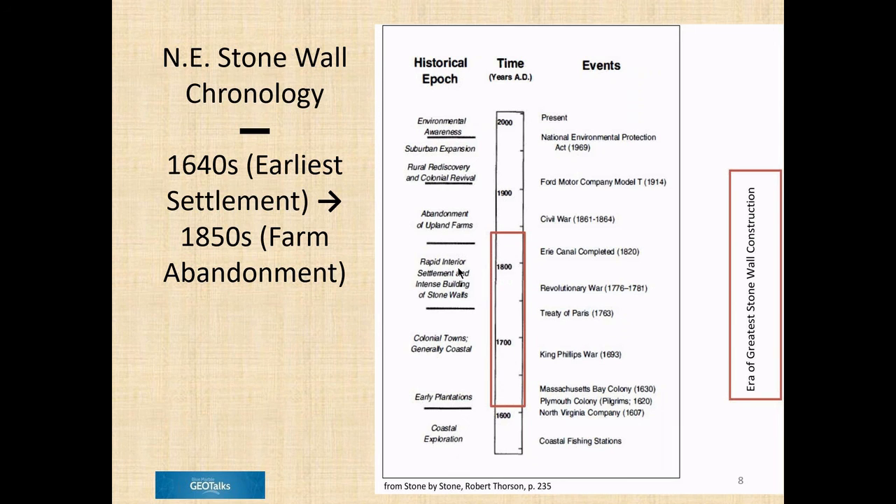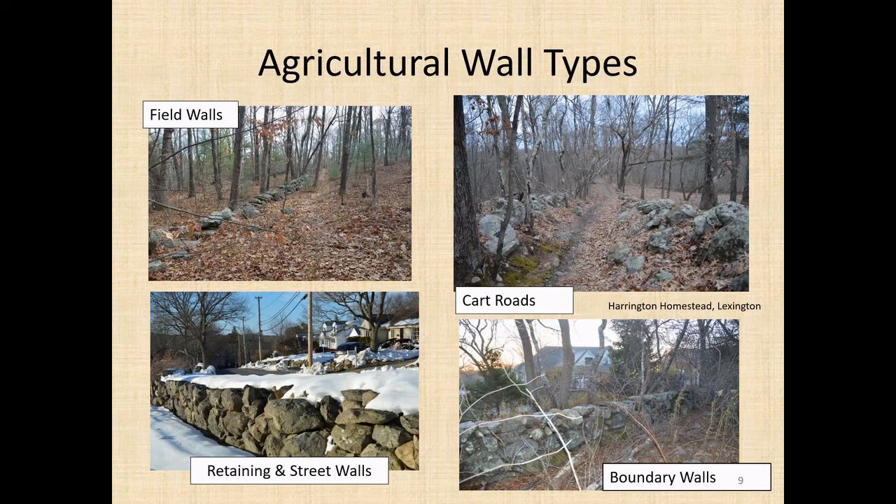The coming of the railroad, which had been preceded by the Erie Canal, dramatically shifted the source of food products and grain from New England to the Midwest, where it could be grown in much larger quantity, and changed the whole market dynamic. Let me go and look at some walls here with you.